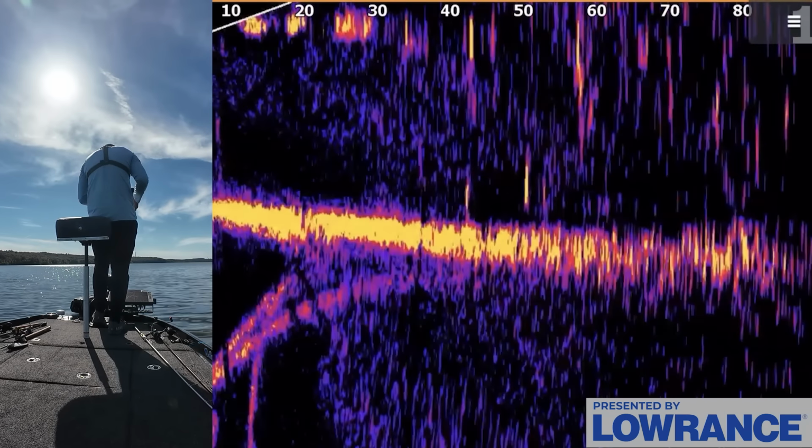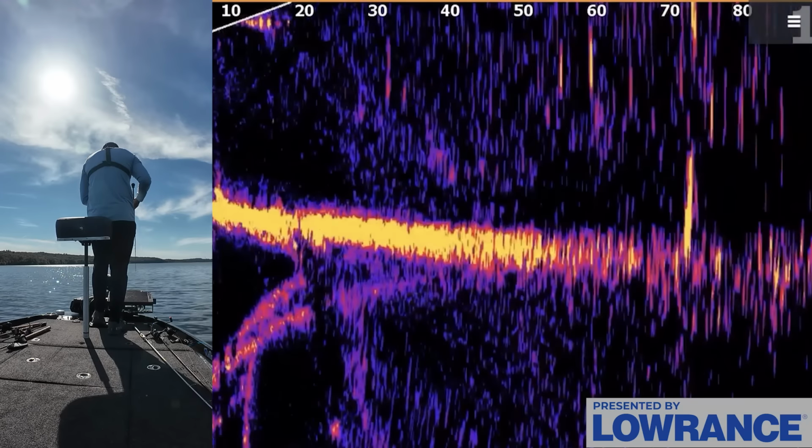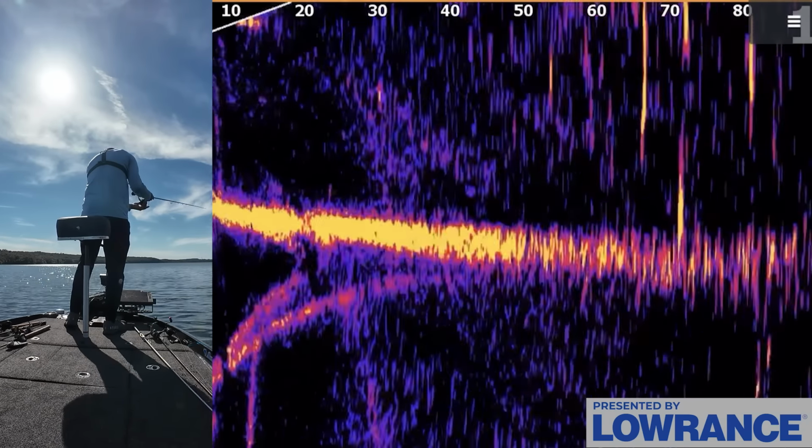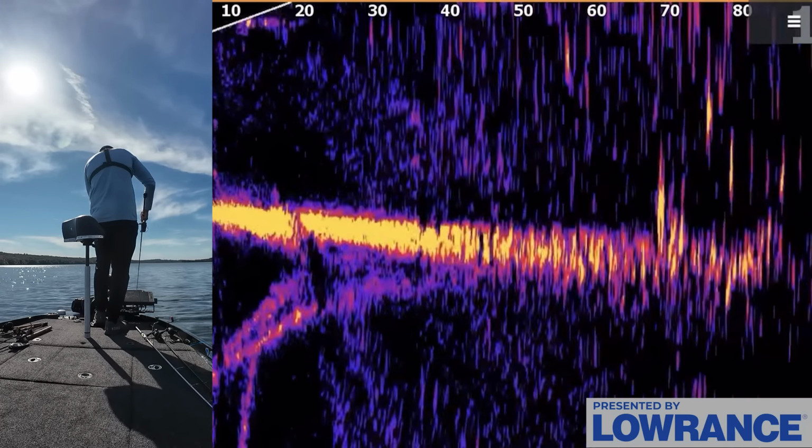There's that fish who went back down to the bottom. He's at like 50, 60 foot. He was chasing around. Oh, they're chasing right there. Look at them. They're busting on the surface over there. So like these are the random fish that are also just kind of chasing.